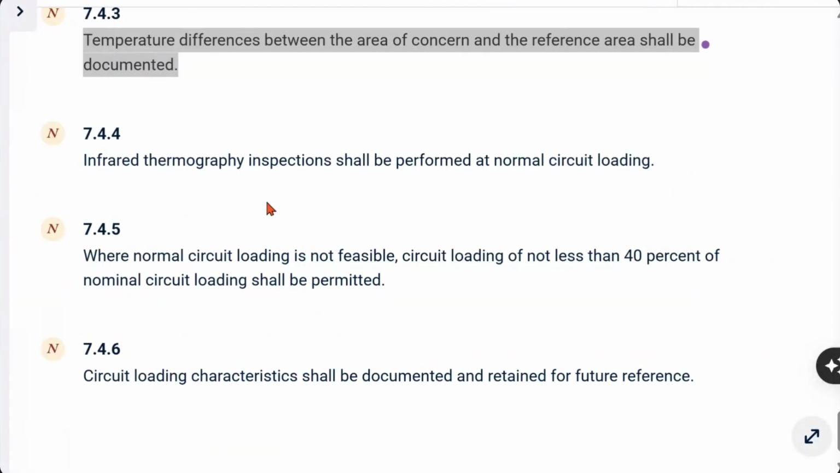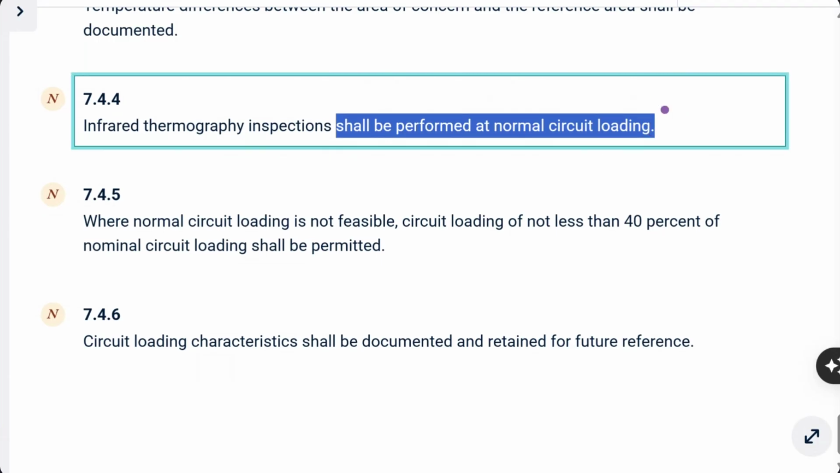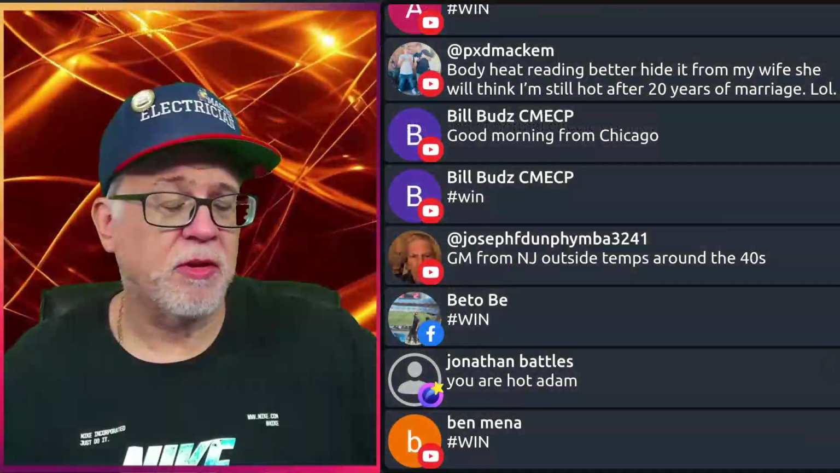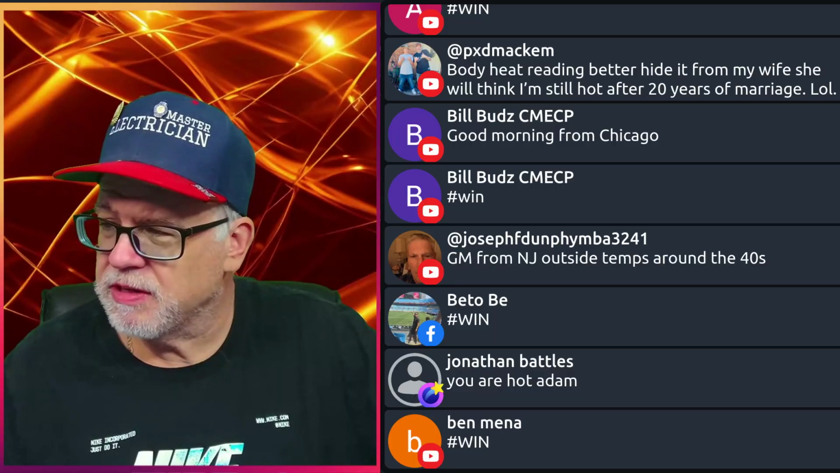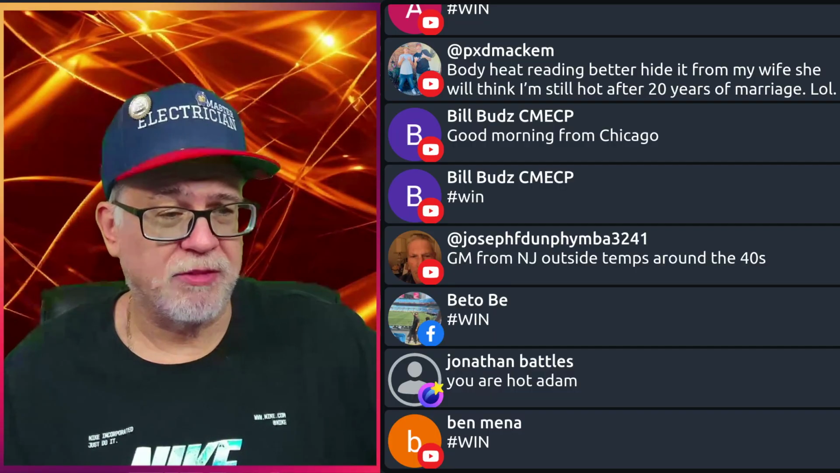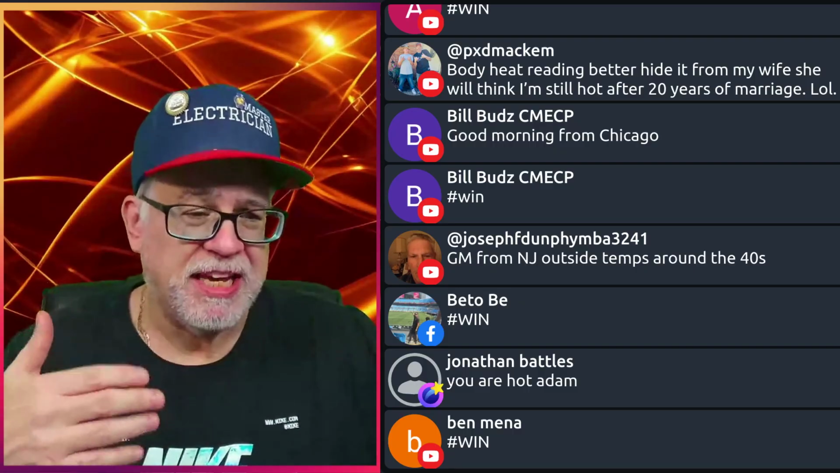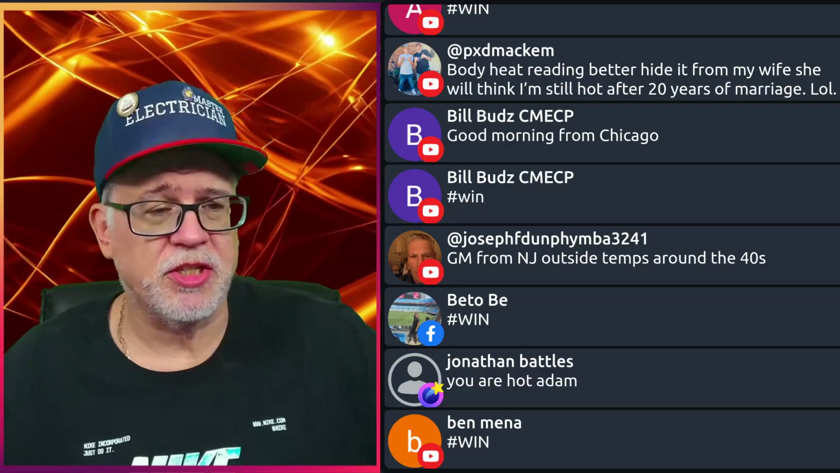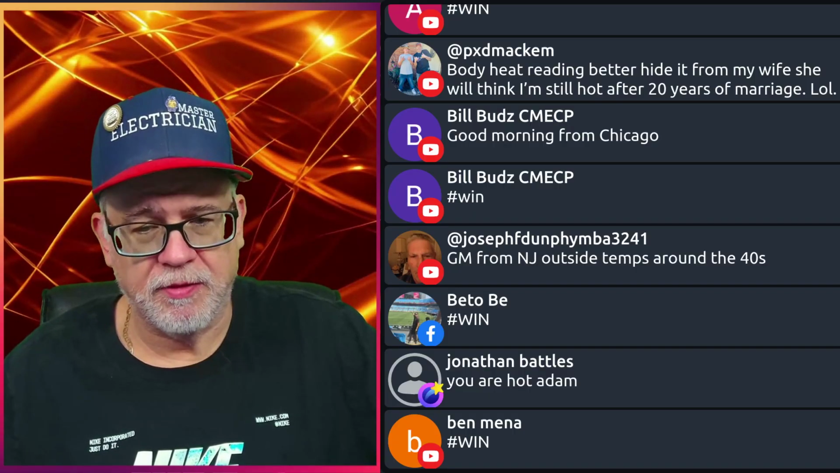Okay, so next, infrared thermal inspections shall be performed at normal circuit loading. Okay, we're not overloading. We're not trying to create a condition under normal loading. Now, normal loading is something where you just simply turn the equipment on at its expected loading output. But there are some applications where you can't get normal loading for whatever reason. Well, if that is not possible, and it should be, but if you can't, then you need to increase it to at least 40% of the circuit's loading.